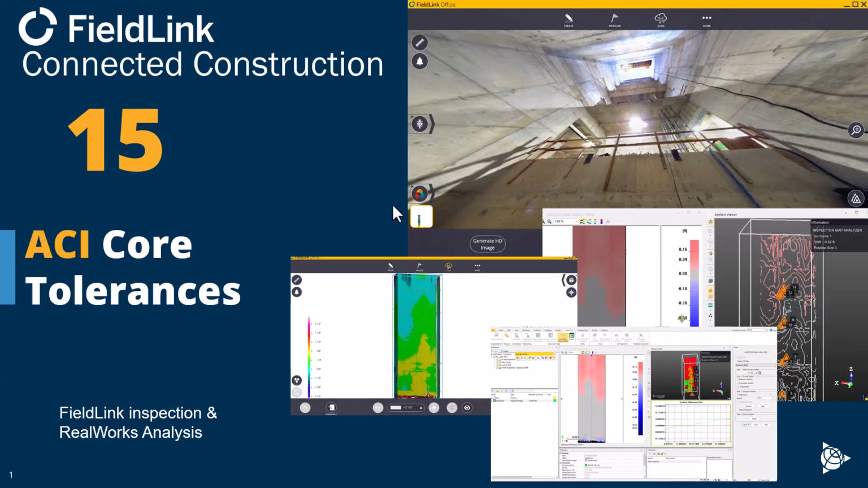Hey, Steve with Trimble, and for this FieldLink tip number 15, we're going to show you how to inspect cores to make sure they're within ACI tolerances. We're going to do this in FieldLink for some infield deliverables like you see below, as well as in RealWorks. We can do some more precise and a little more detailed deliverables.